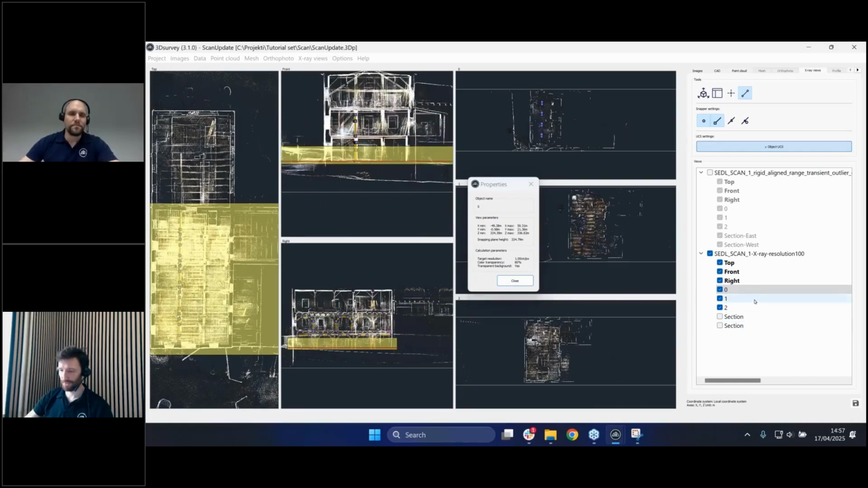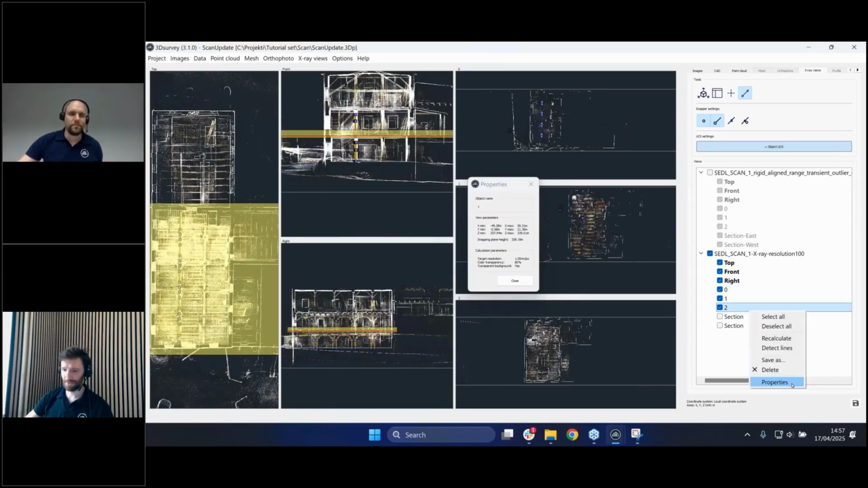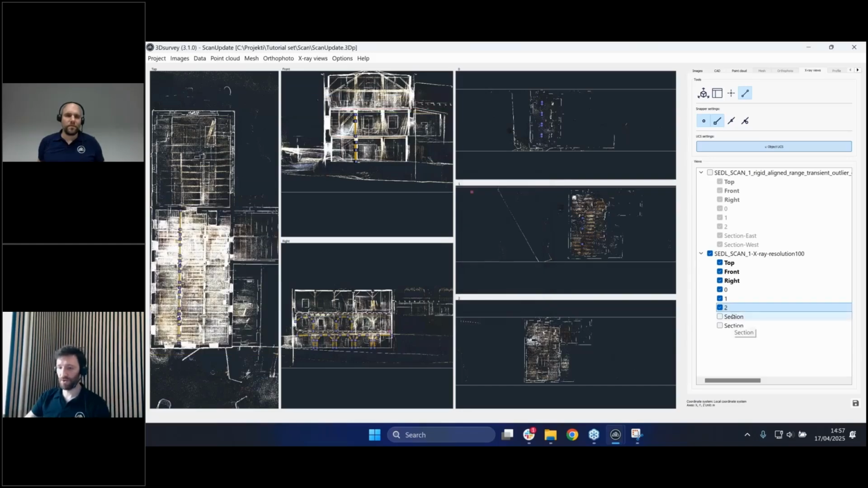Okay, how about this one? Properties, this one is the level 1, of course. And then if I click properties here, I also get all the technical details that I can input in the recalculate dialog and change the settings. So you have much more control now to work with these X-ray views and to be a bit more flexible, you know, not to do everything over again if you didn't do it right the first time.